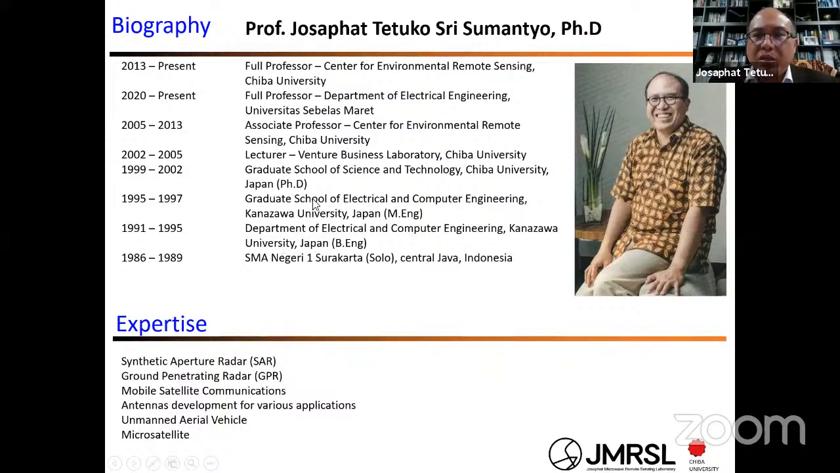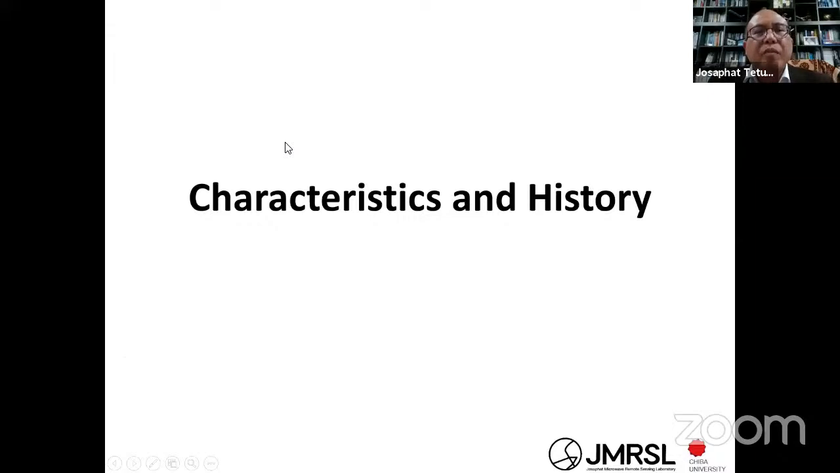From the bachelor and master, I studied at Kanazawa University, and then the PhD at Chiba University. After that, I became a lecturer, associate professor, and full professor at the Center for Environmental Remote Sensing, Chiba University, and also at the Department of Electrical Engineering of the 11 Maret University of Indonesia. And actually, I'm also a visiting professor at 13 universities in Indonesia.